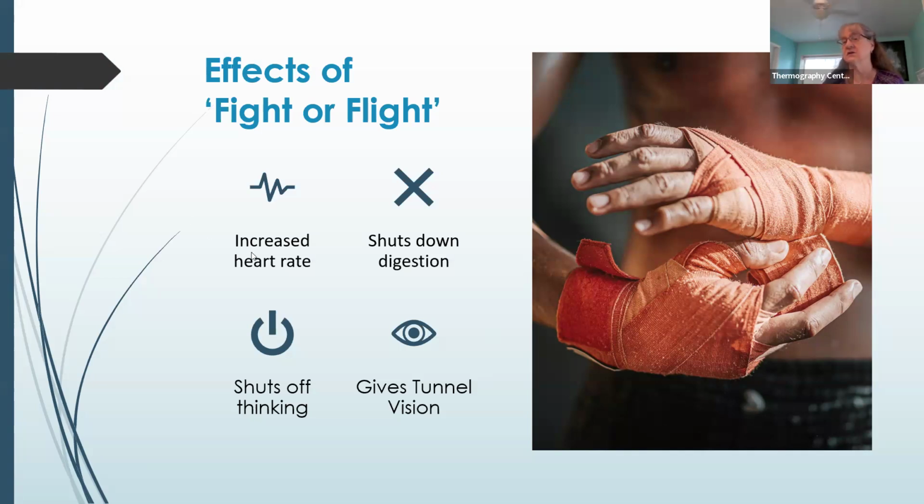Your heart rate increases. You shut down digestion. You shut off your thinking, which makes it harder to think. And it gives you tunnel vision. You literally only see what's directly in front of you. The reason these things happen is because we were designed to protect ourselves.